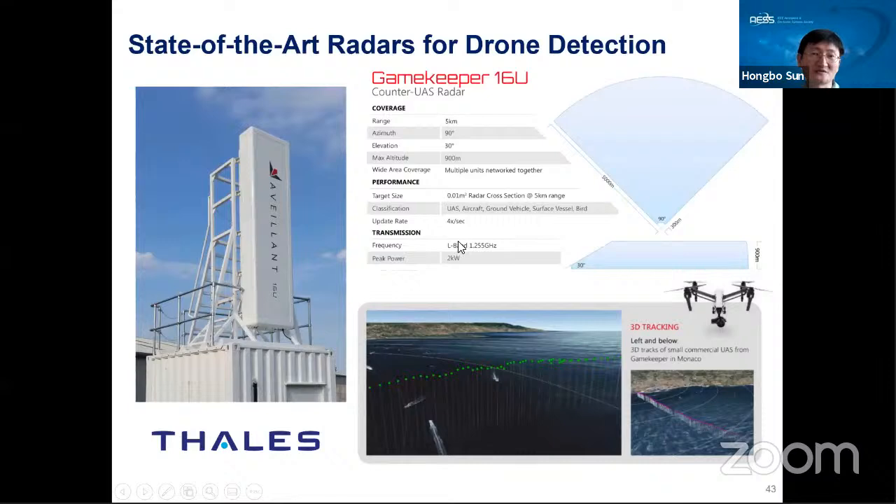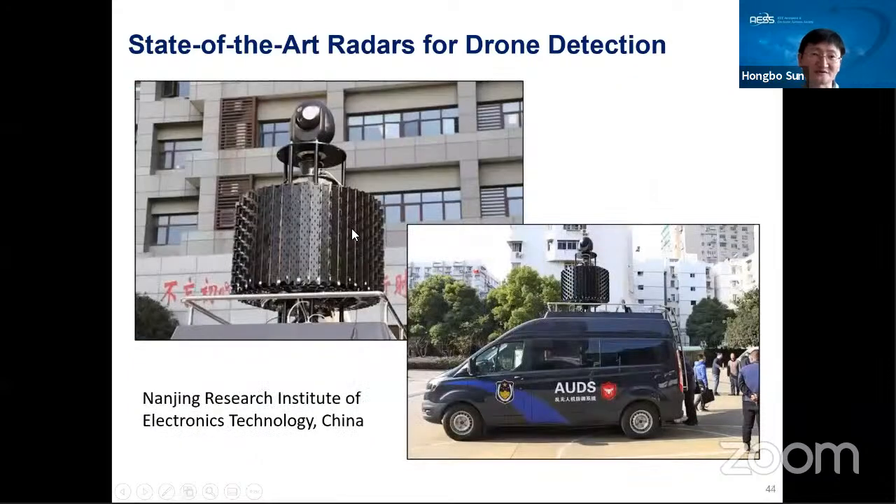We also have another type of radar which was developed in China. You see, it looks like a cylinder and can cover all 360 degrees. They also integrate a camera sensor on top of the radar. Normally they use the radar for wide area surveillance, to scan and find the target first.